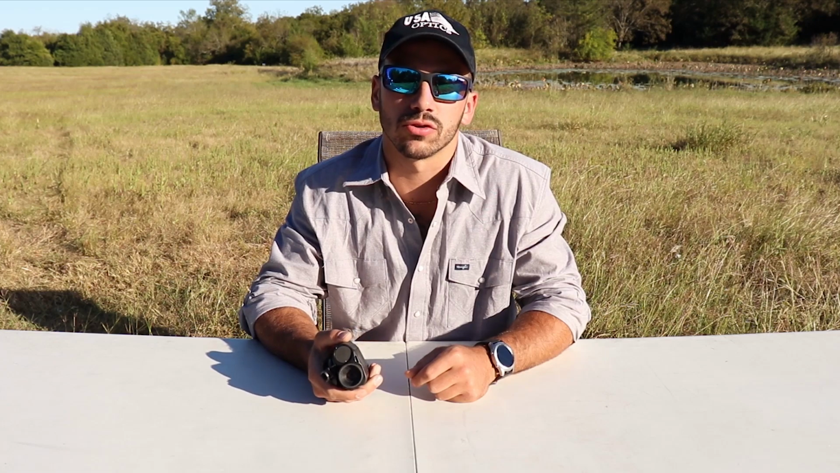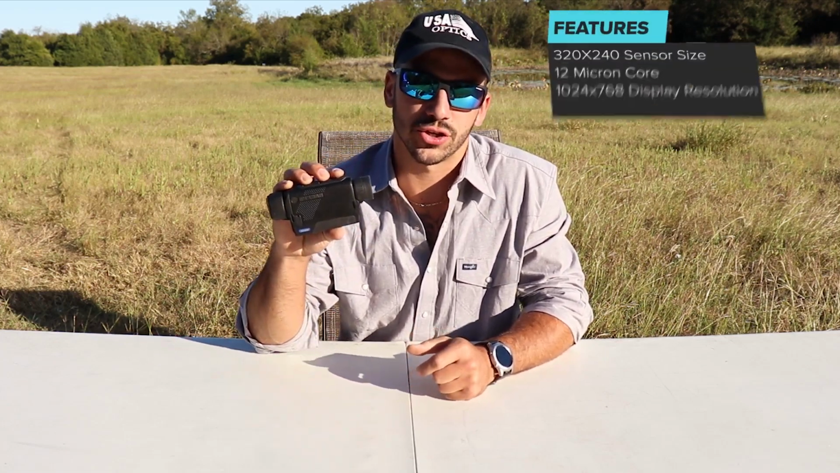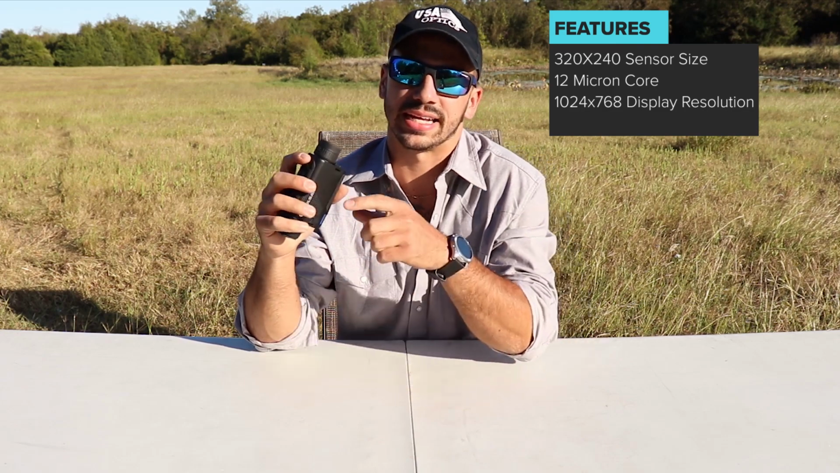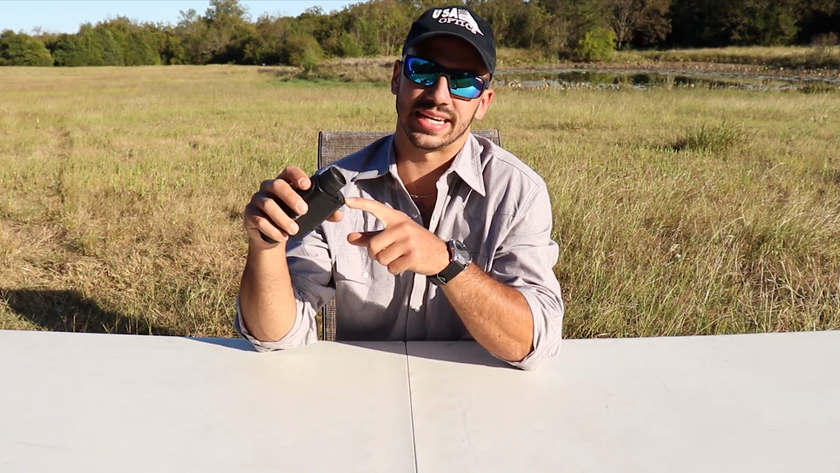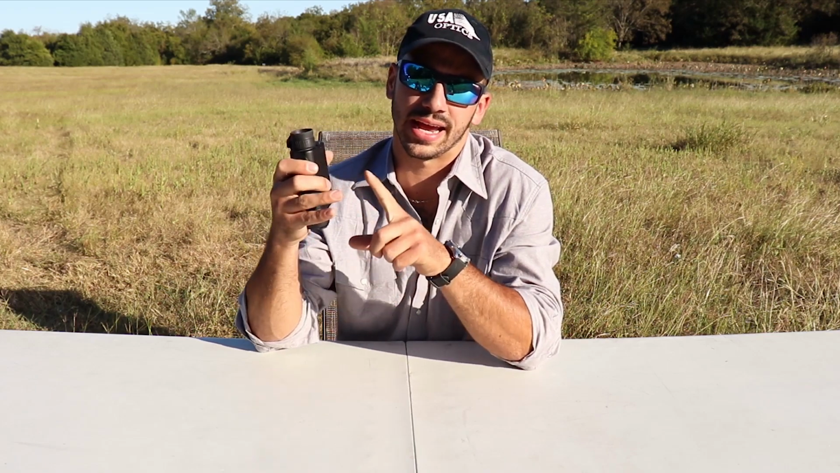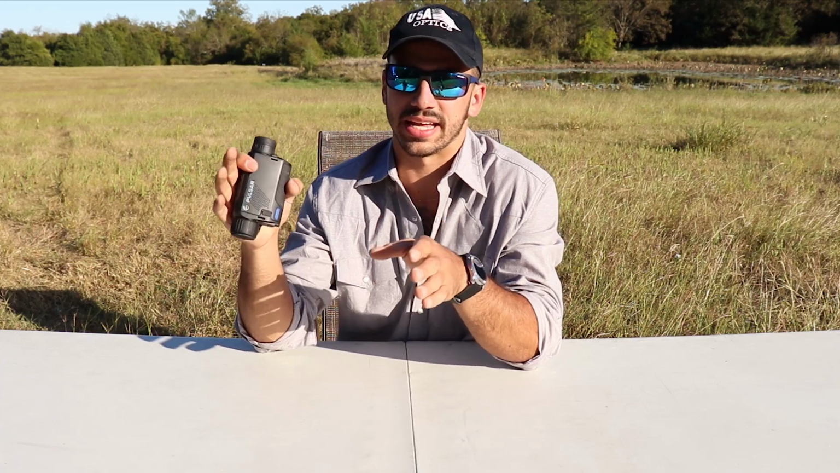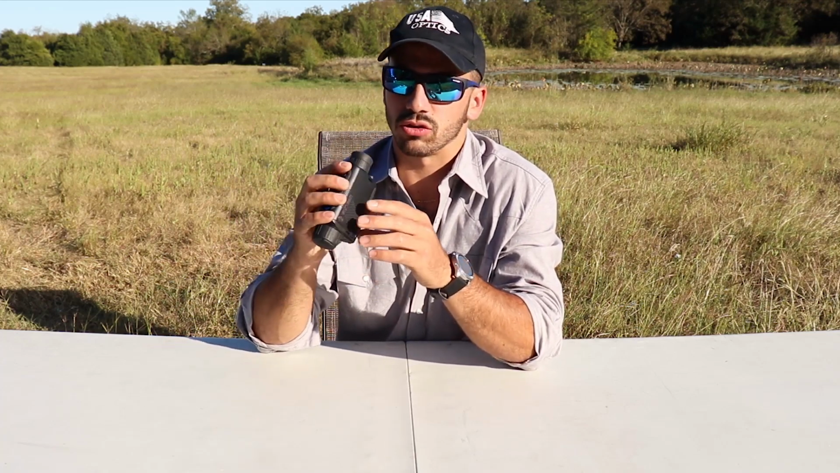Alright guys, now let's go over some of the features for this device. First off, the sensor size is 320 by 240, and I know that kind of sounds small, but it's made up for by the fact that it's got a 12 micron core and a 1024 by 768 display size. That display size is almost twice the resolution of the Helion and the Trail models. So that extra added bit of clarity gives you the clarity that you need in order to identify, especially at longer ranges. So that's a nifty little treat.